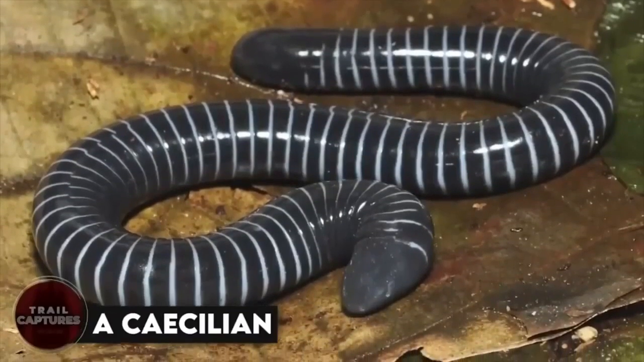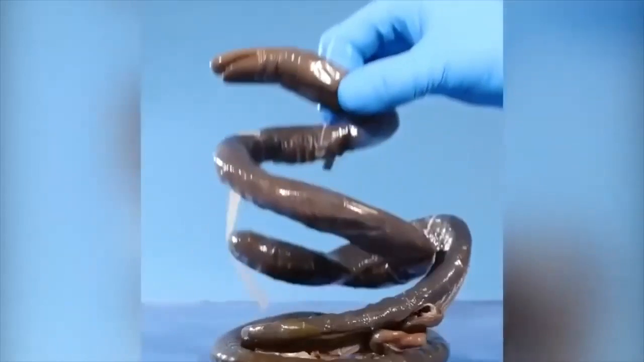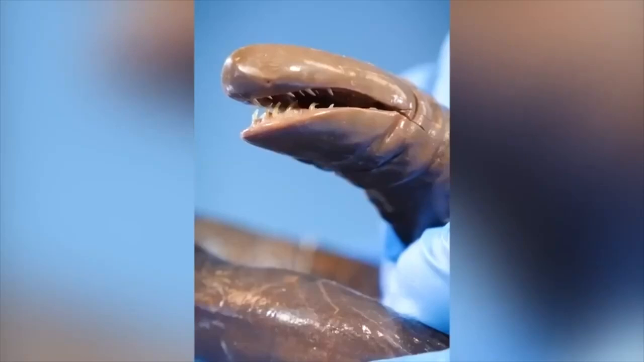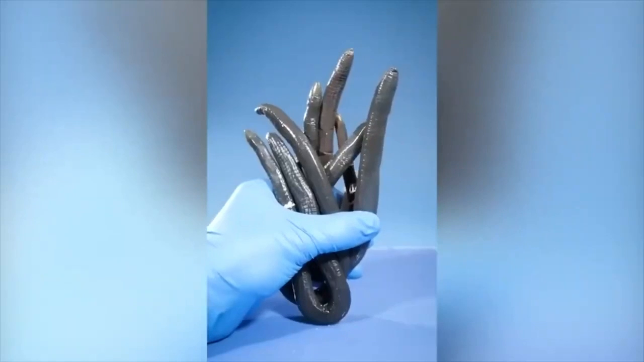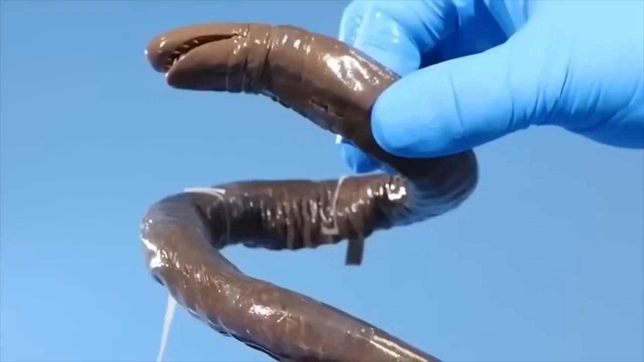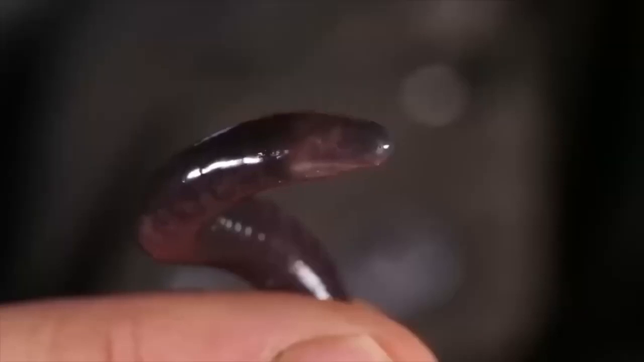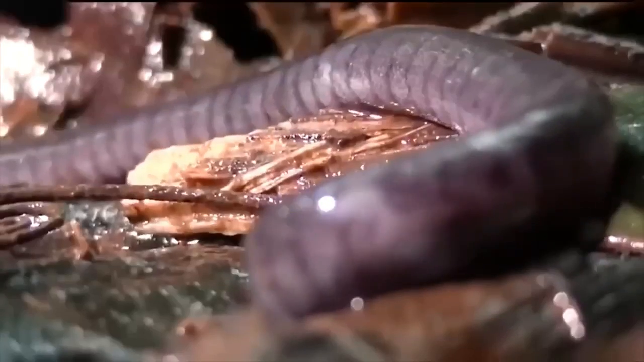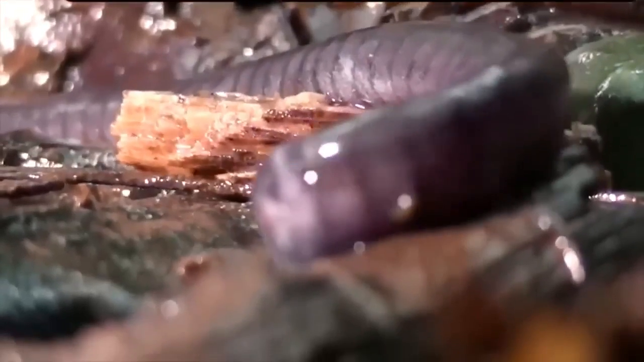A caecilian. What you're seeing right here might look like a worm to you, but just look at its fang-type teeth and the whole head. This is not a worm, folks. It is called a caecilian, and these are amphibians. Yep, just like frogs. They just lack arms and legs. But as they lack, their nature made them the only amphibians to have fangs.